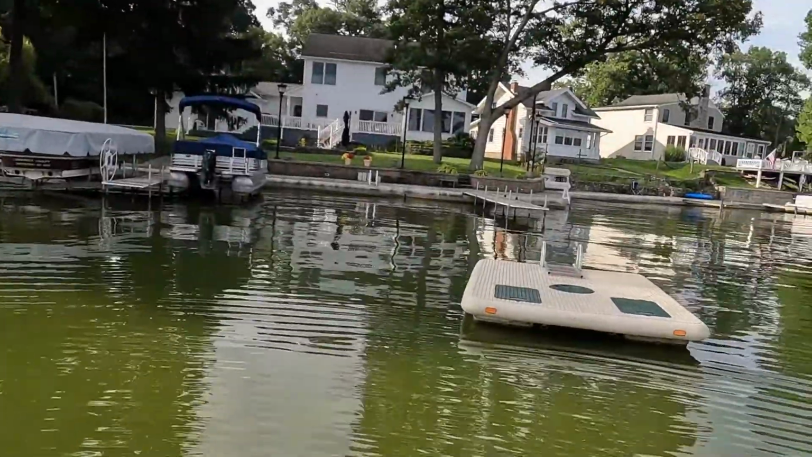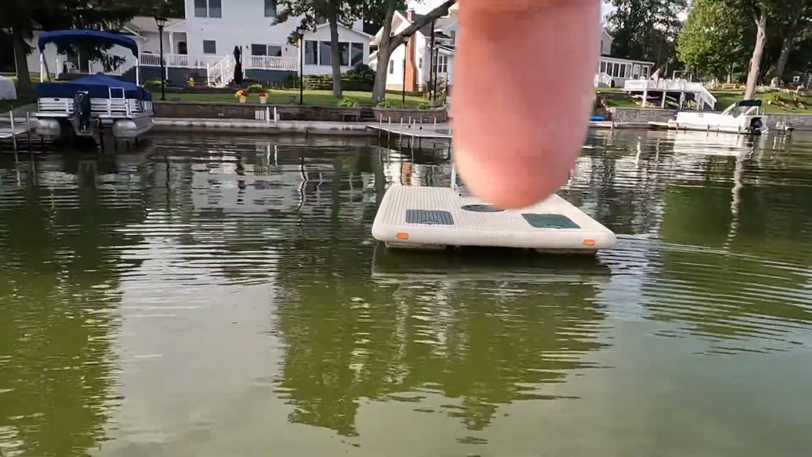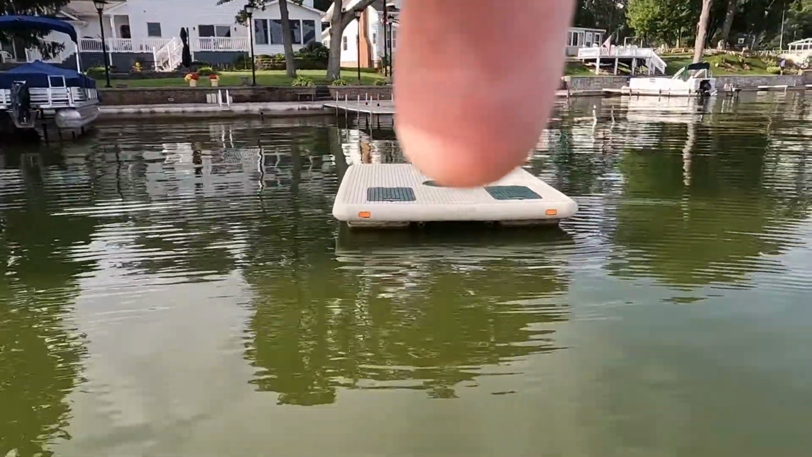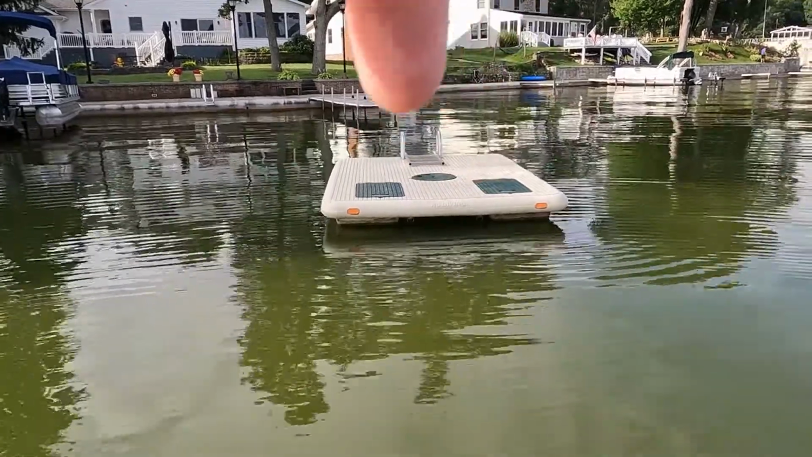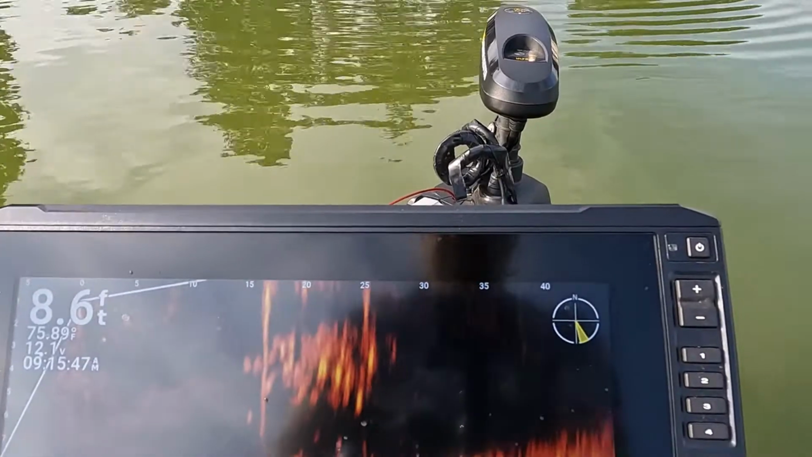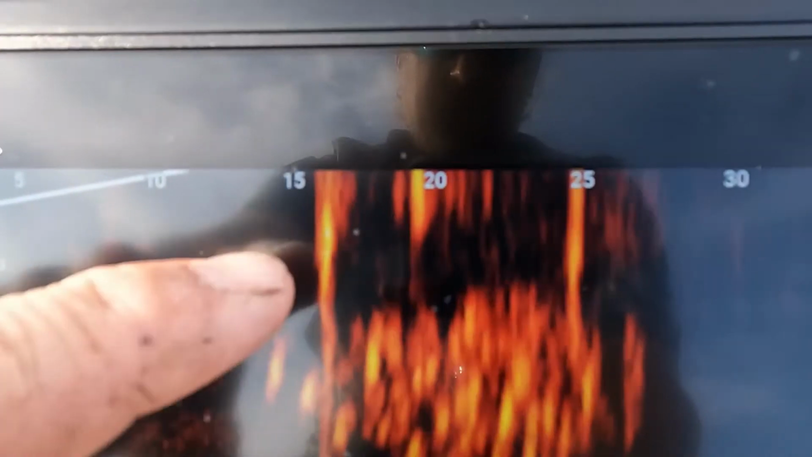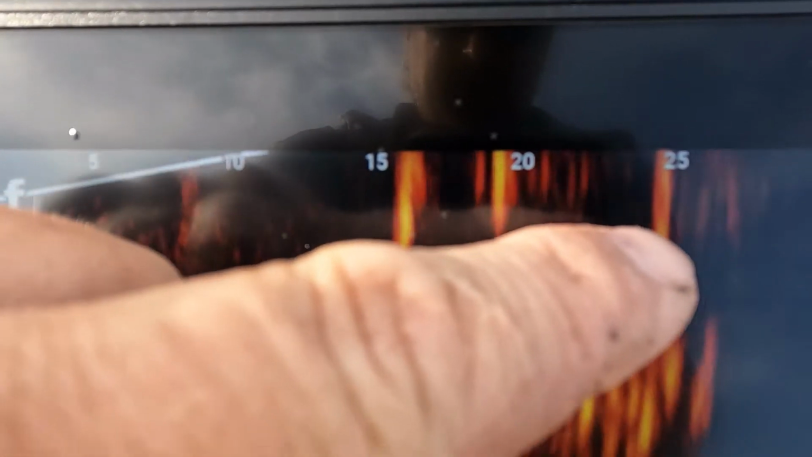This is another style raft. These sit super close to the water. There's like no way to shoot up underneath these things. So this is what we're talking about. Right in the center of that, there's a chain on both ends of that raft holding that thing still. When we look up underneath there, you see right here's a chain and right there's a chain.